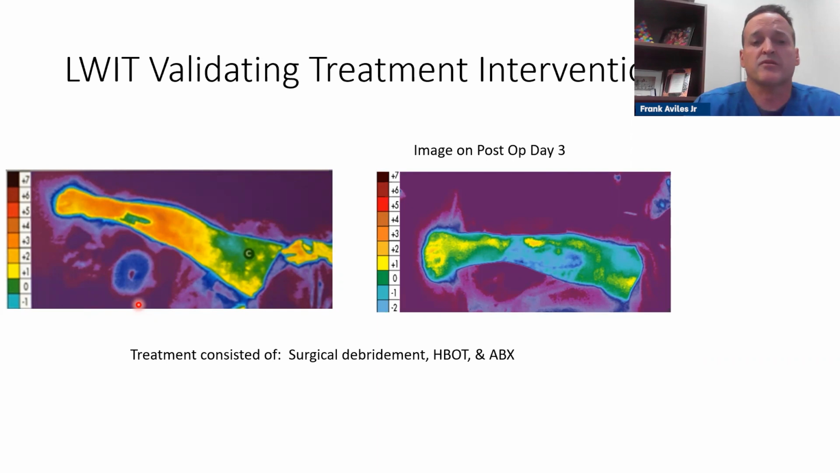So we took him to surgery at our facility. We transferred him back over here. And I'm going to tell you that this was a necrotizing infection. And I didn't include the pictures because of time, but in the OR, I was using thermography to help guide the doctors where the tissue was. We almost circumferentially had to go around his leg.